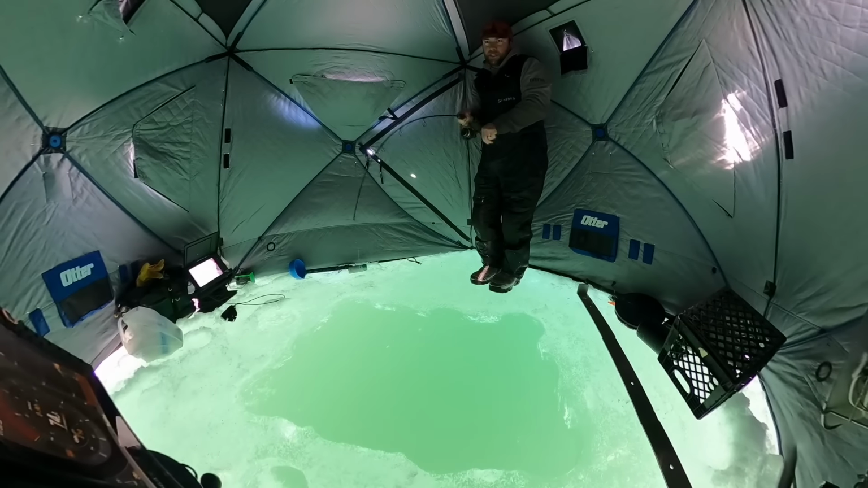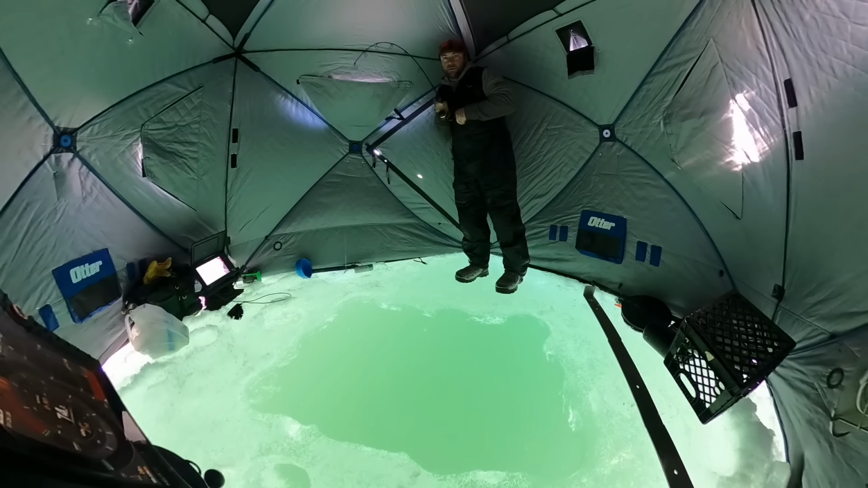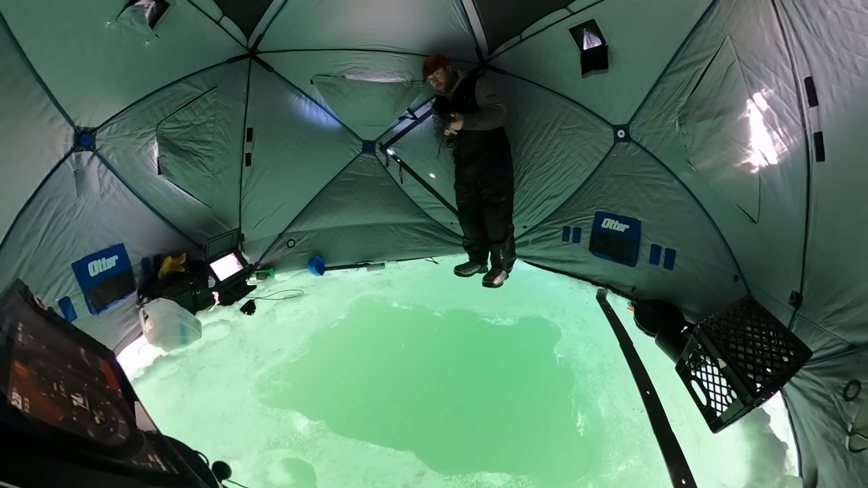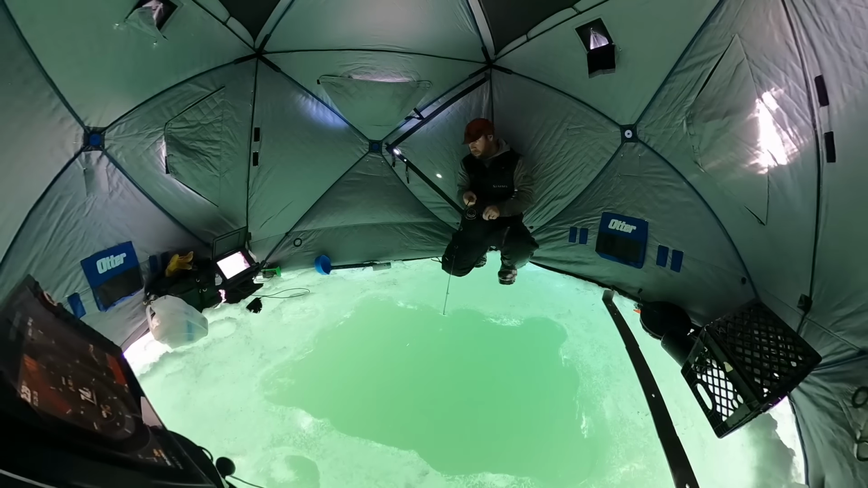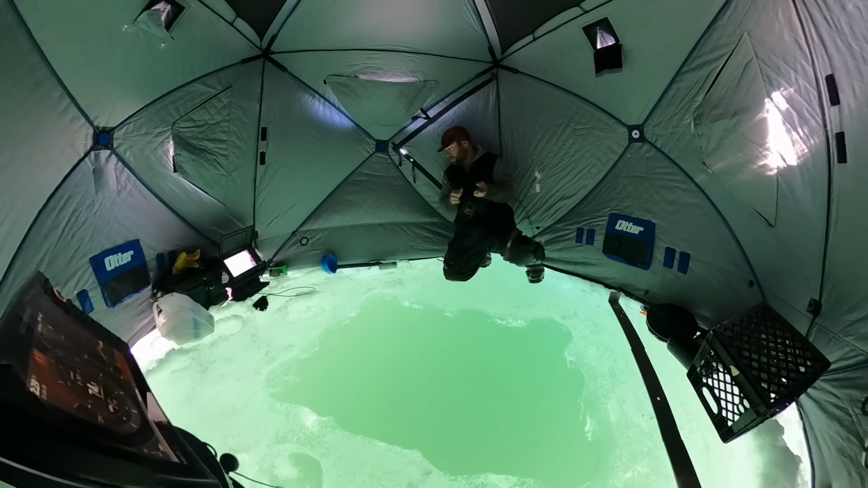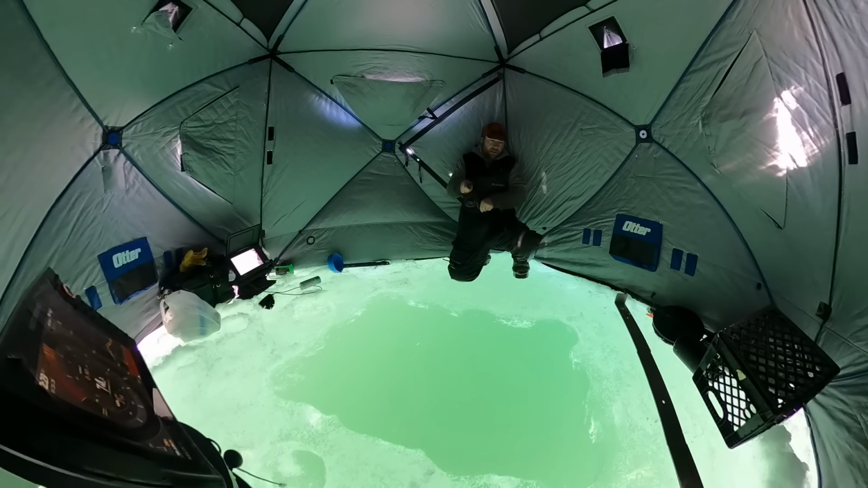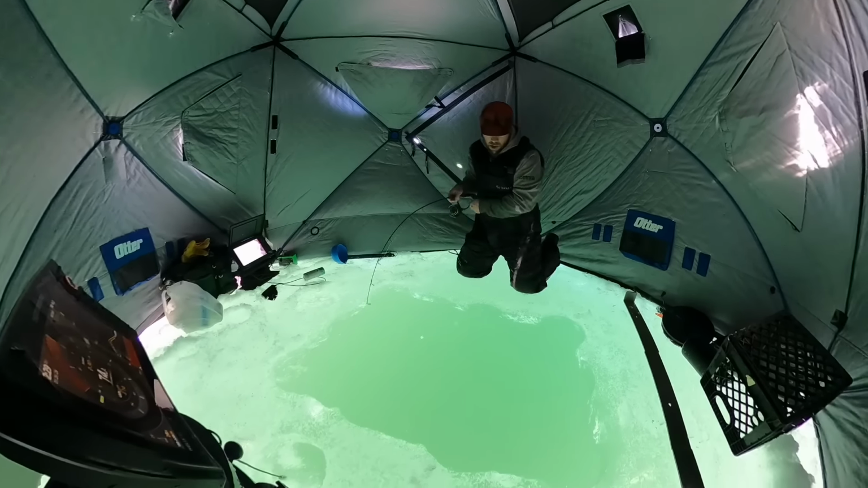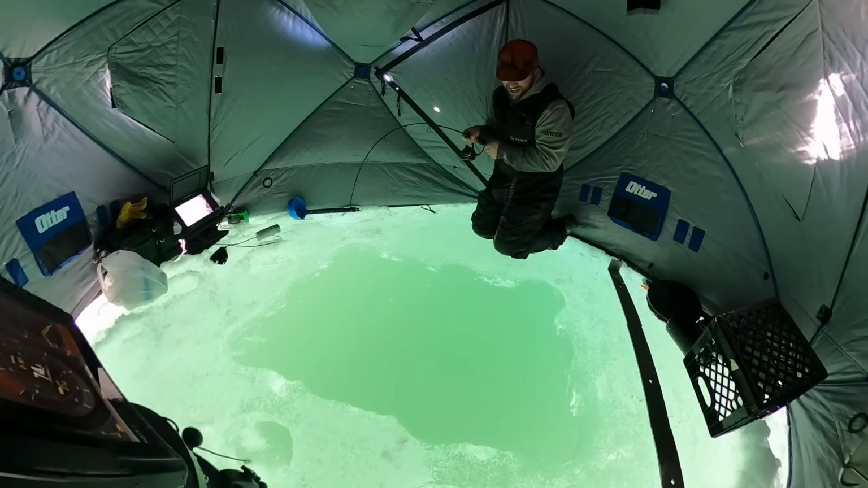I think I just about had this thing caught earlier. There's another fish down there too. Hilarious. Okay. She is coming in this time. You have way too many chances.